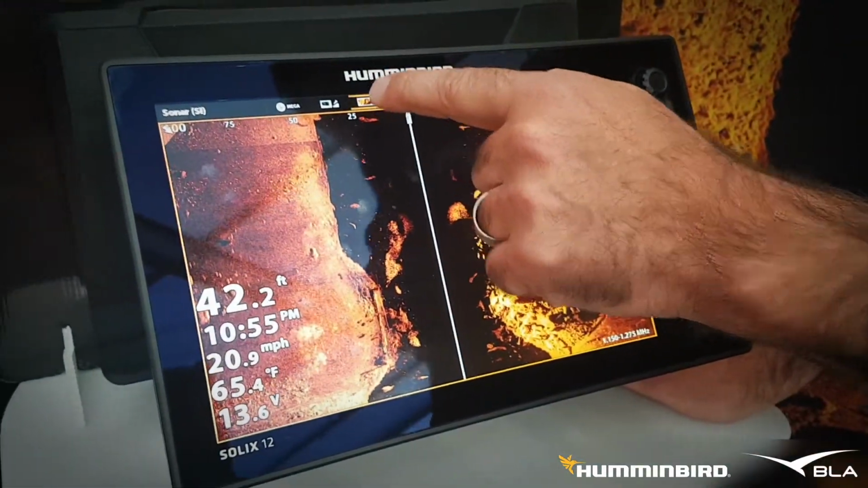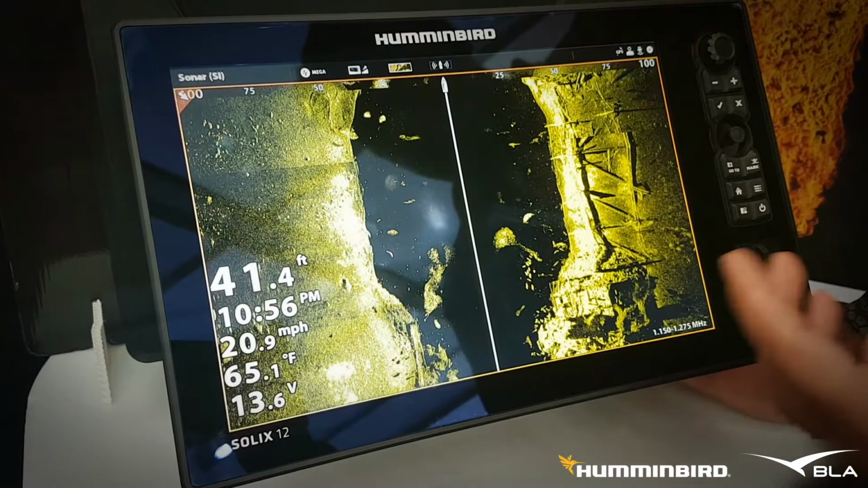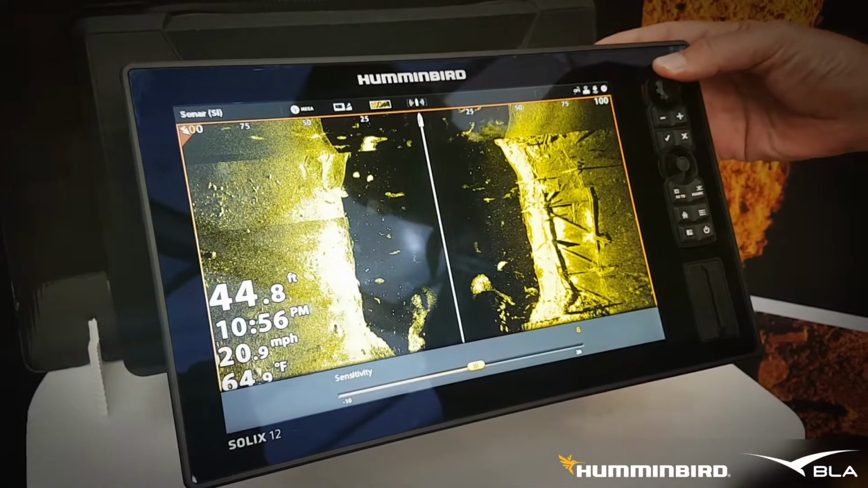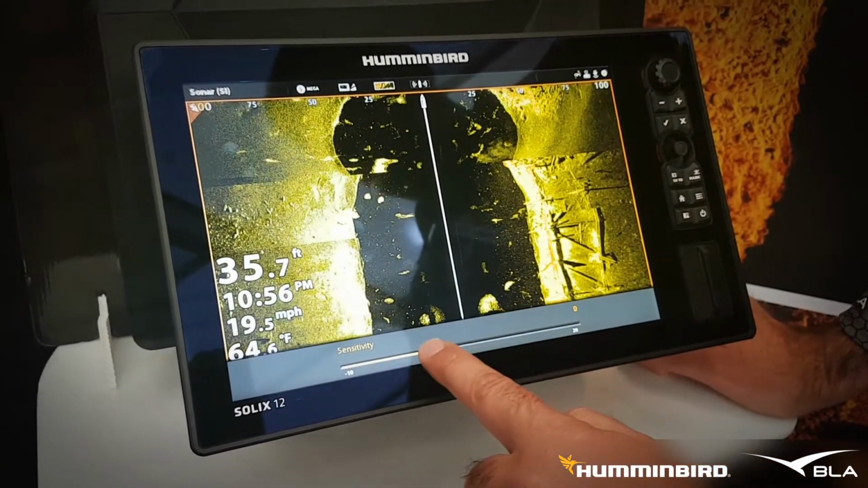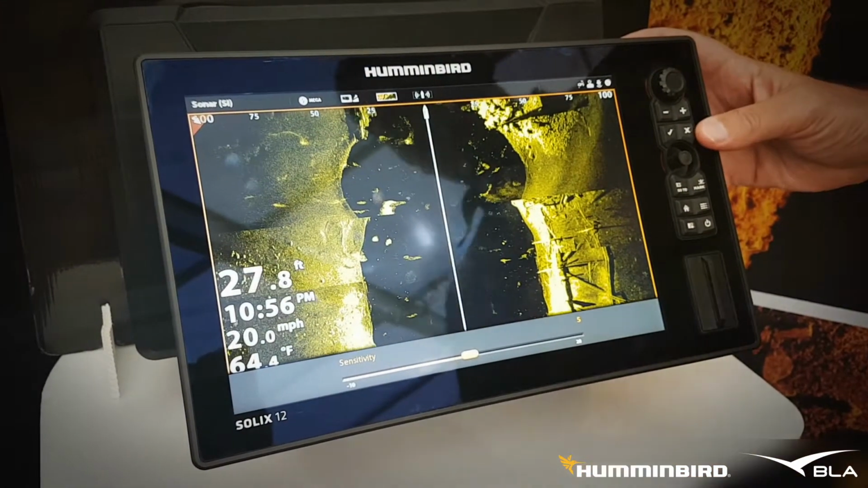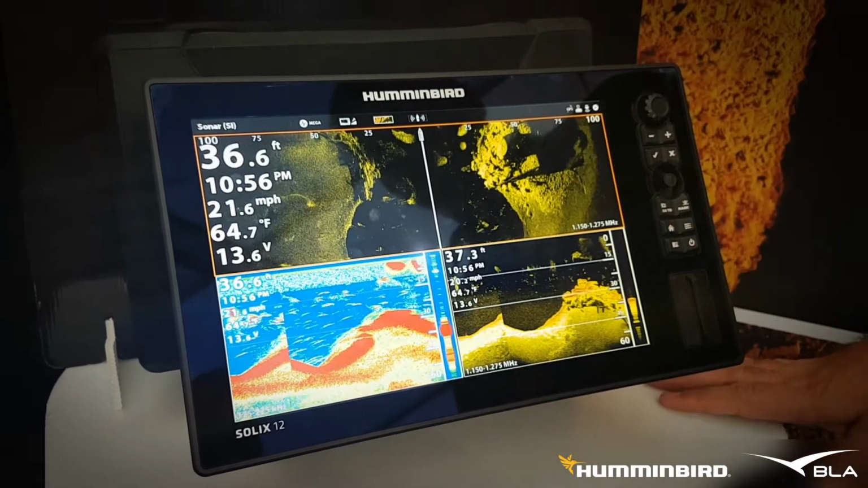There's different colour palettes available which we can change up the top here to suit different conditions. Different colour palettes will work well. The dial will work differently in different screens. At the moment I'm adjusting sensitivity. I can also use my finger to adjust it as it's a full touchscreen unit as well. We can bring it back down.